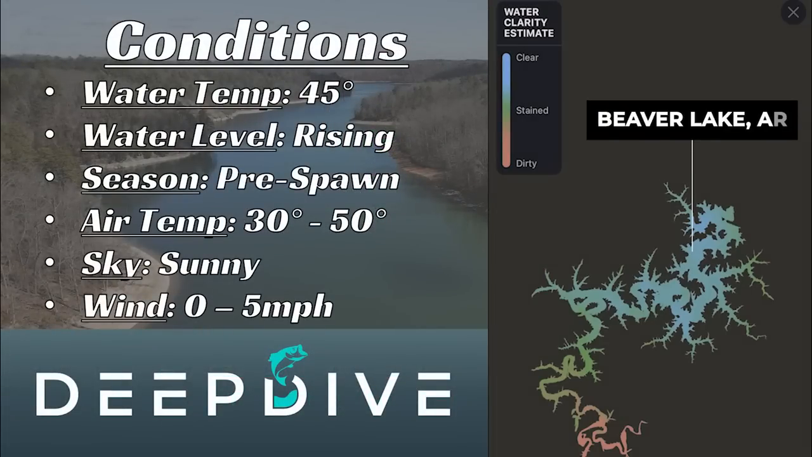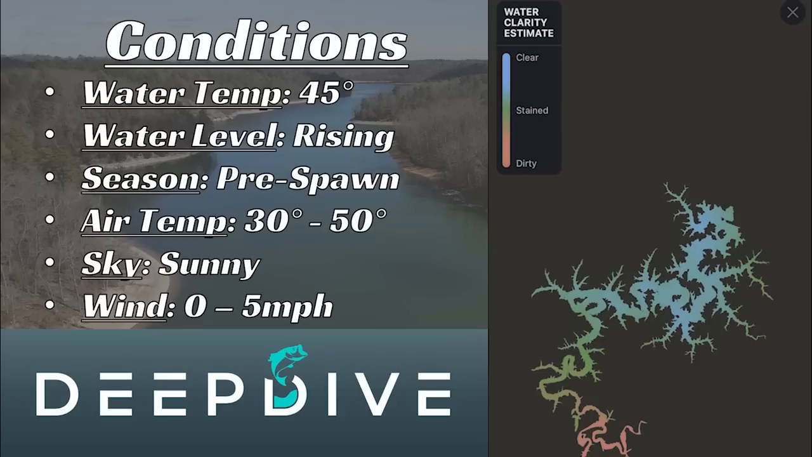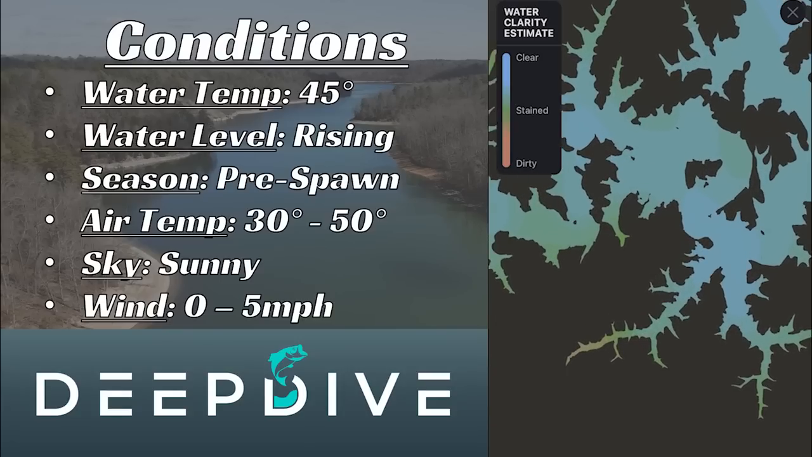Today we're on Beaver Lake in Arkansas. The bass are transitioning into their pre-spawn patterns and water temperatures are in the mid-40s. The water is rising due to some warm rains we've had over the past few days, bringing in some runoff into the backs of major creeks.